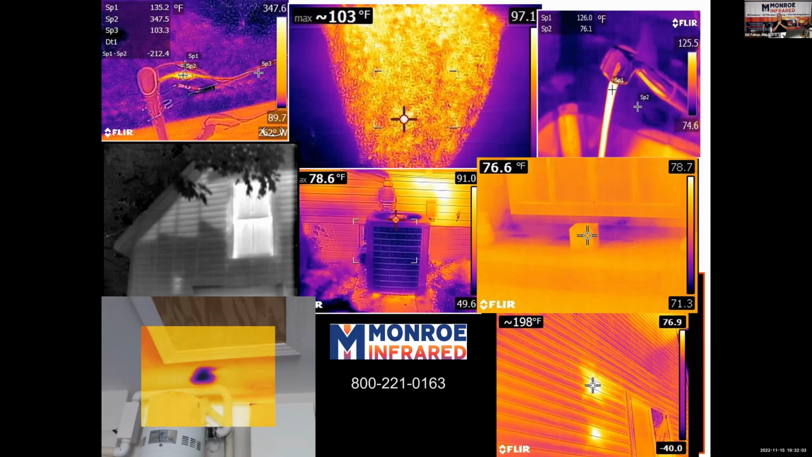Measuring water temperatures in the upper right. Missing insulation, middle left, the grayscale image. The very middle image is a heat pump that would not turn on, so the home inspector just used the thermal image to show, hey, there's no heat. It won't turn on, it won't run.